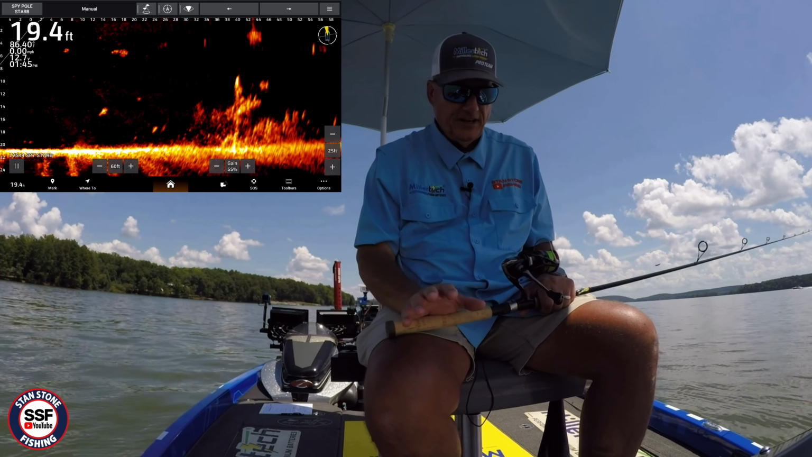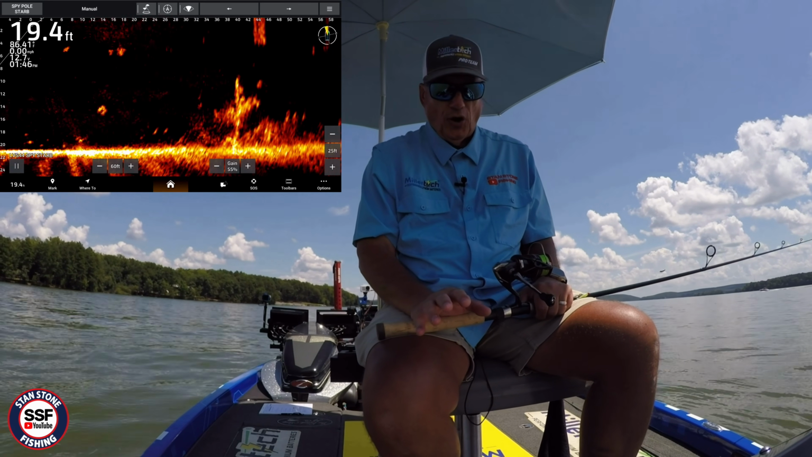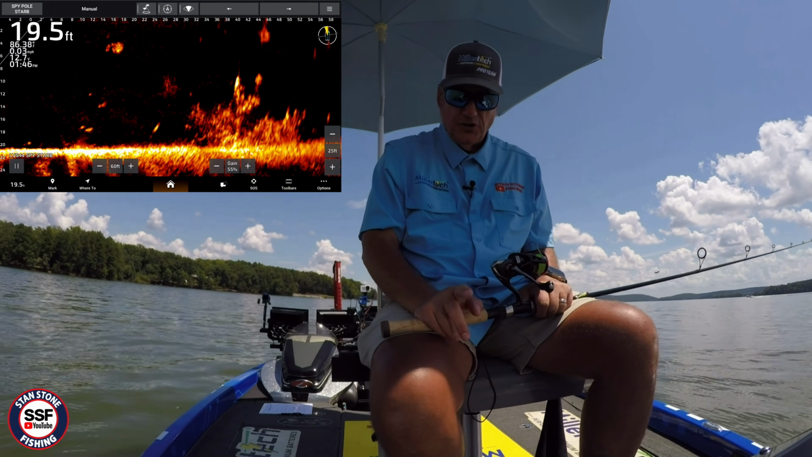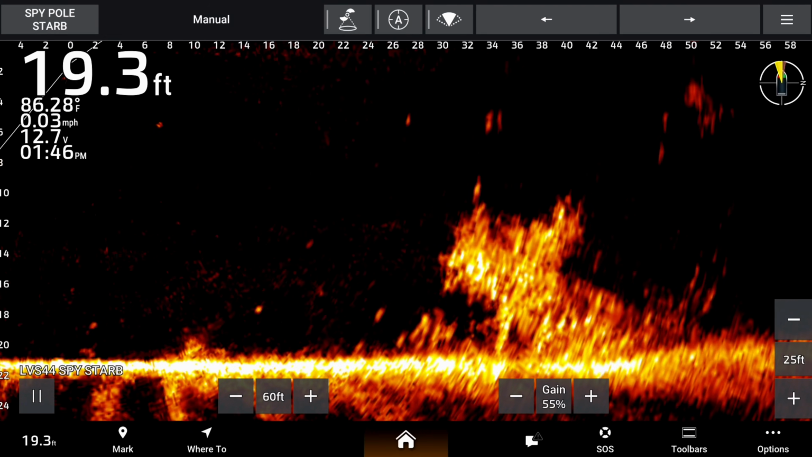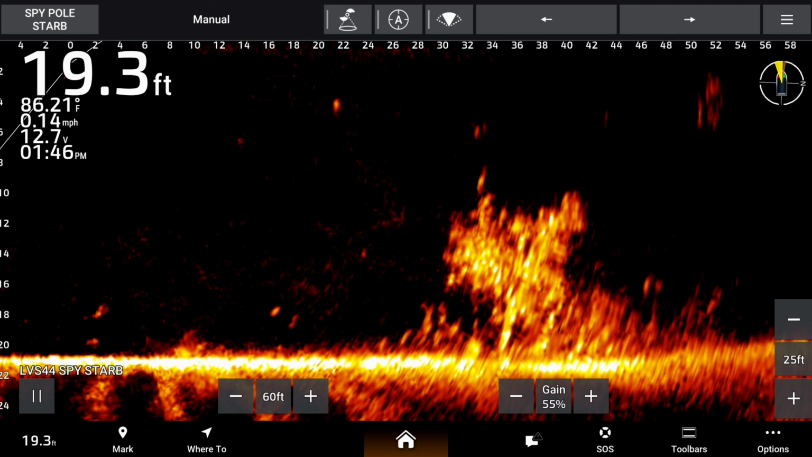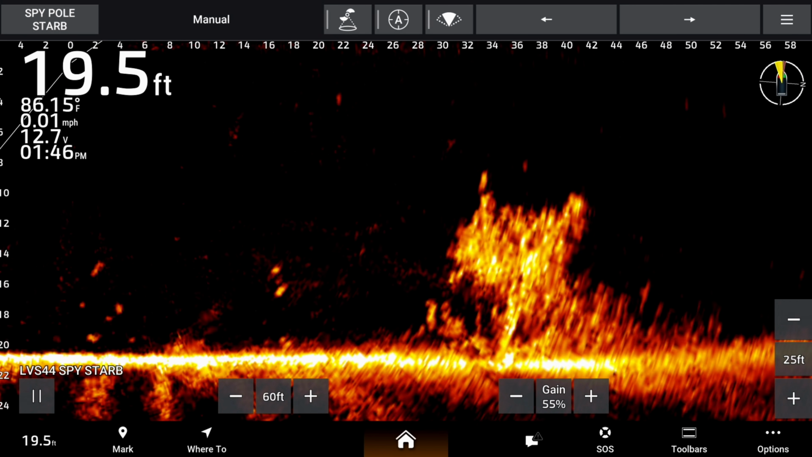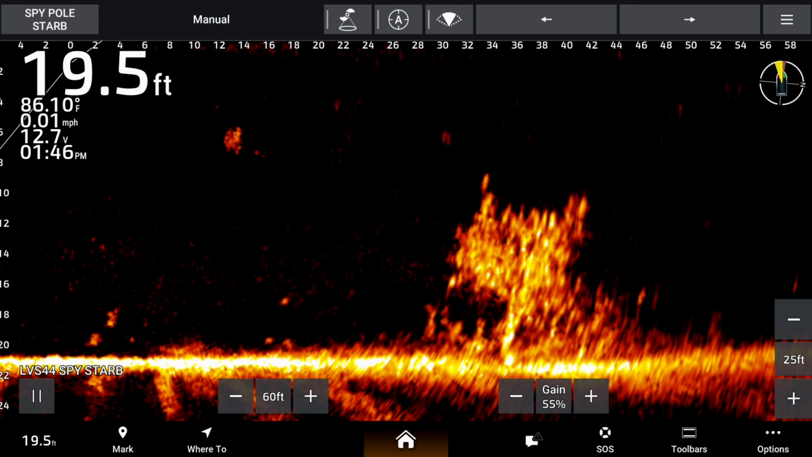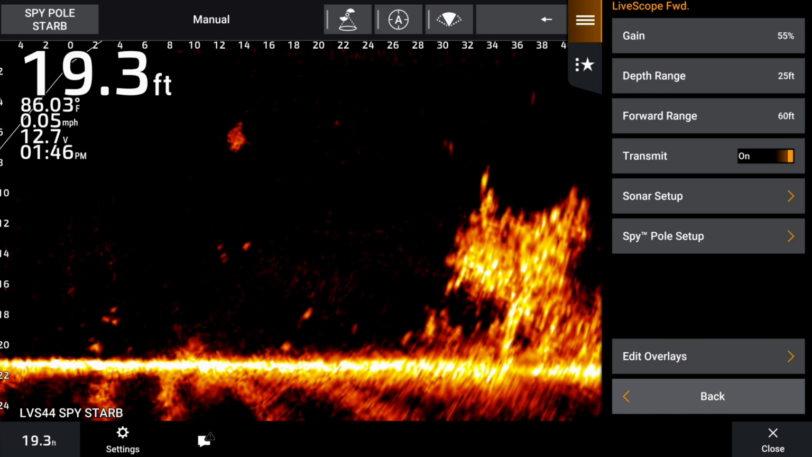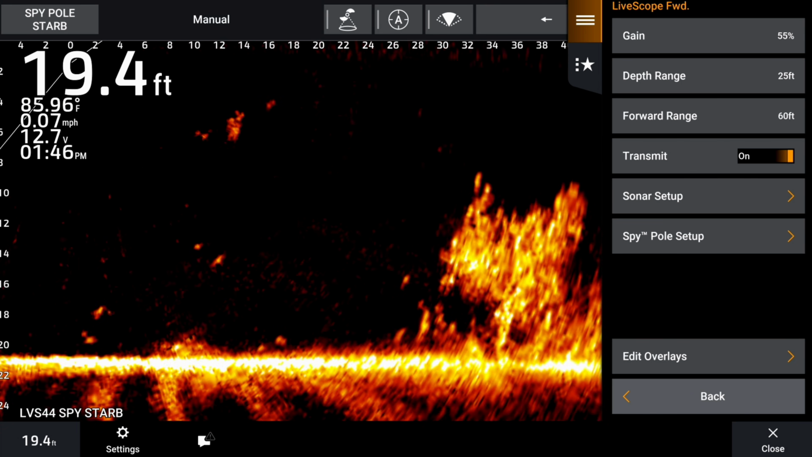All right, we are recording the screen off of our Map Series 9222 4K. We've got our range set at 60 feet, our gain at 55. We have our depth at 25 feet. We're going to go to options. You can see the same gain, depth, forward range.